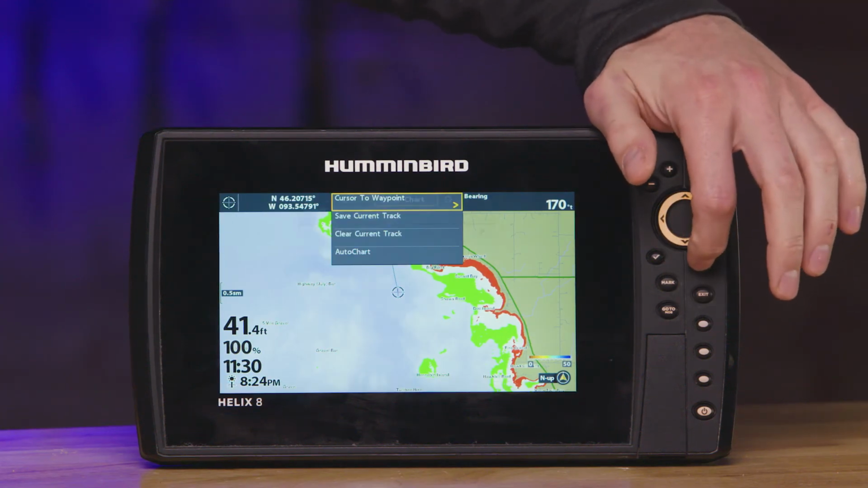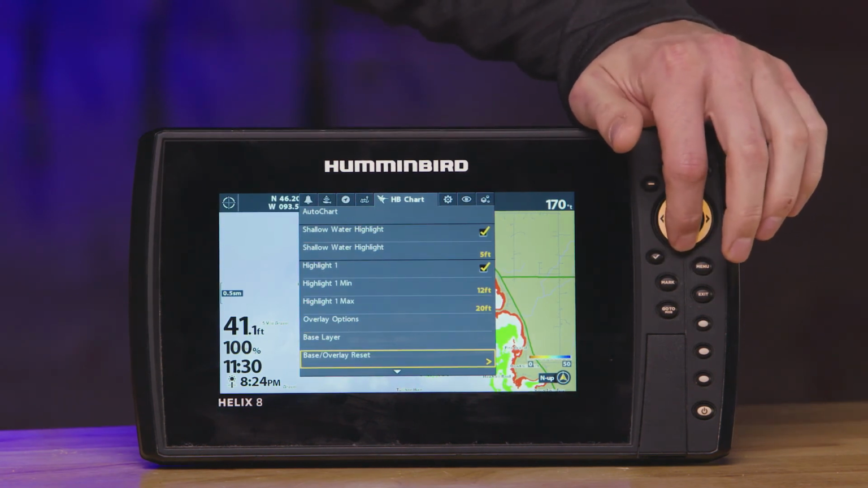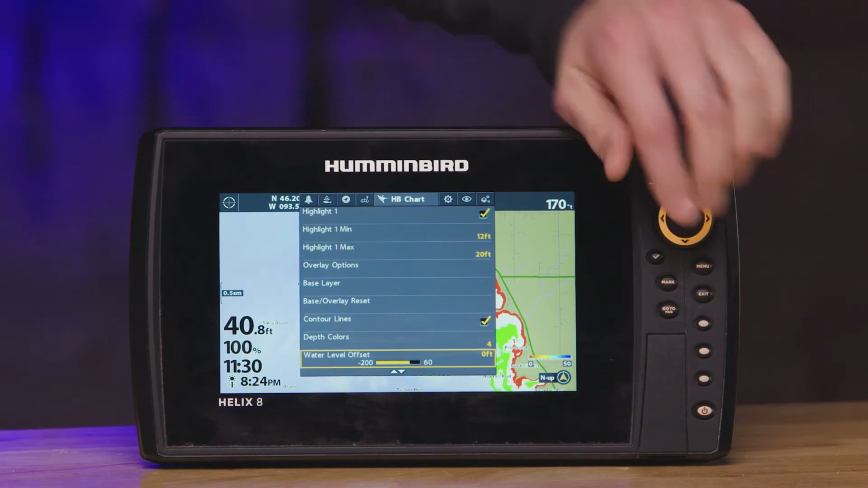There's one more screen that I like to utilize as well. On LakeMaster, there's going to be a contour offset or a water level offset. If you go back in your menu button 2 times, you go to that same screen and you go all the way down, you're going to see water level offset. What that means is that on a given day, a given year, whether it's a drought or a really rainy year, you can now influx or decrease your contours on your mapping so that you're accurate.